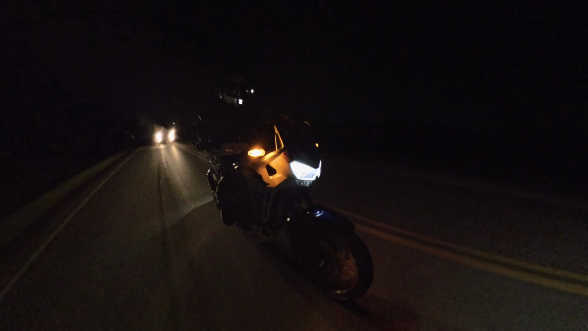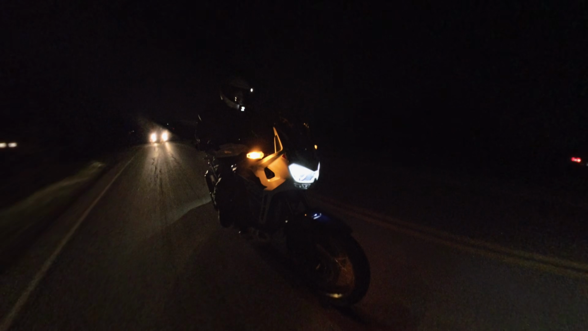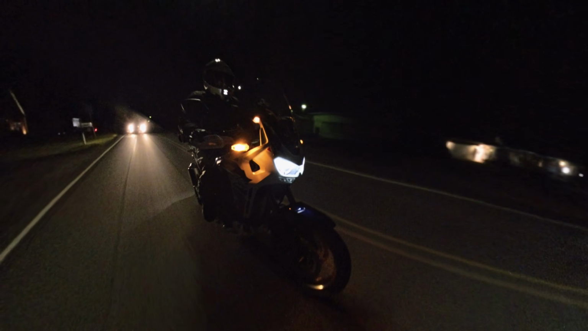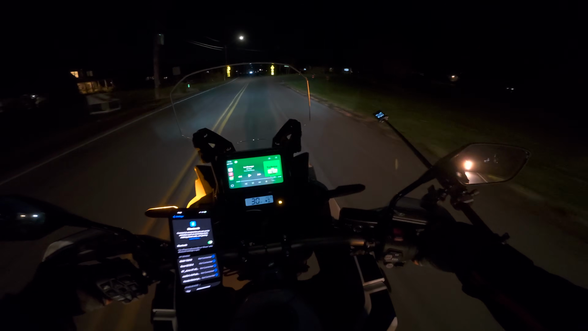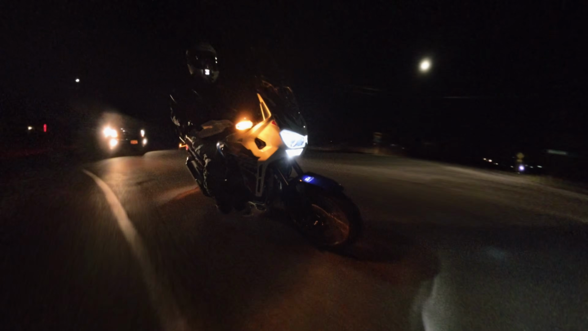My grips are nice and warm. It's about, well, you can't see it. They have a temp 52 degrees. And so it's a cool night in Western New York. Okay, let's see the cornering lights. And when I turn, the bars are going to come on. So look on the lower right. See it come on there. It's on, and then it's off.